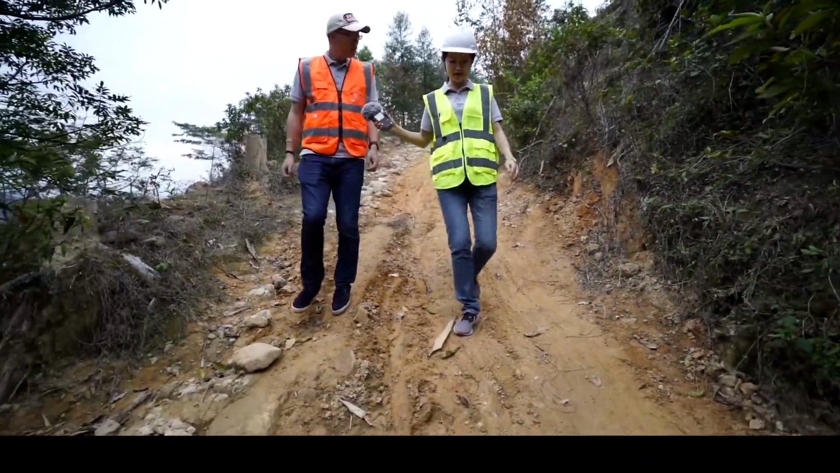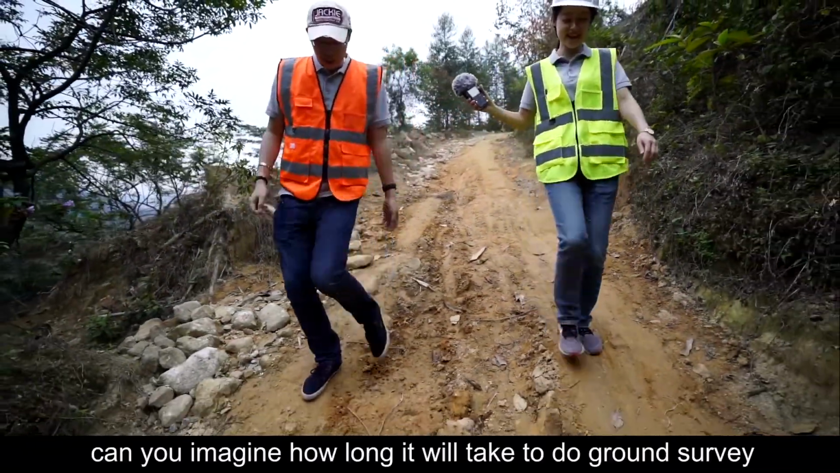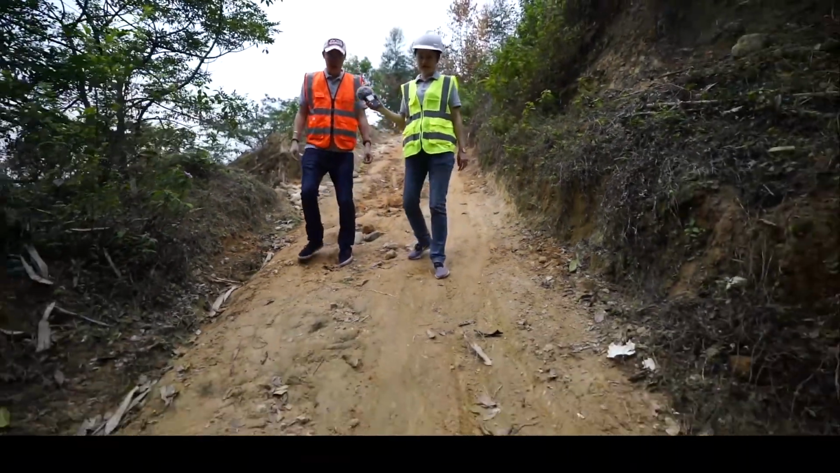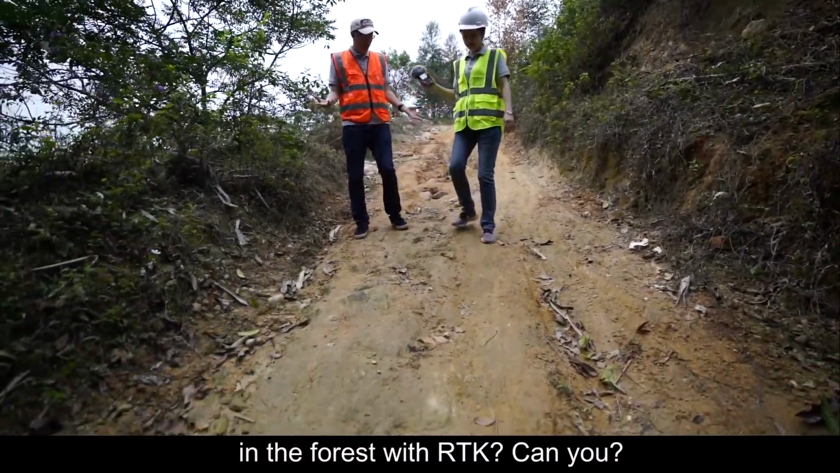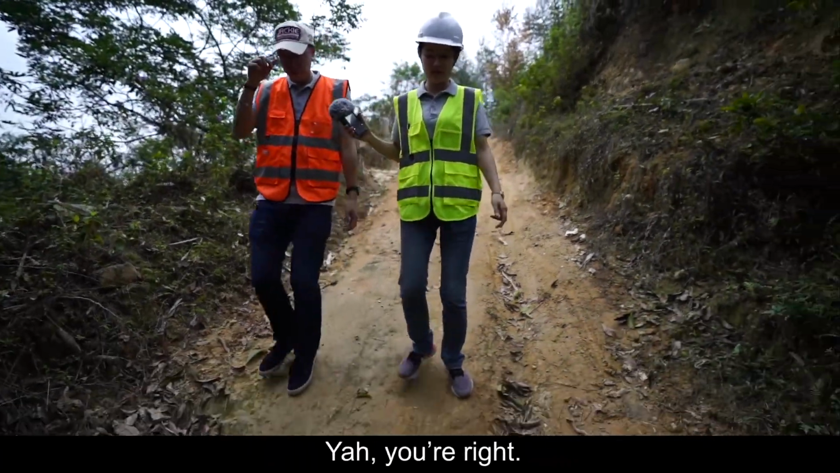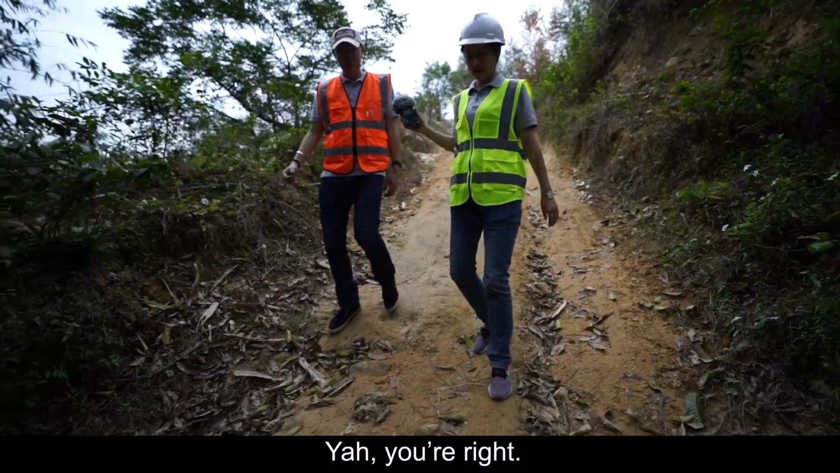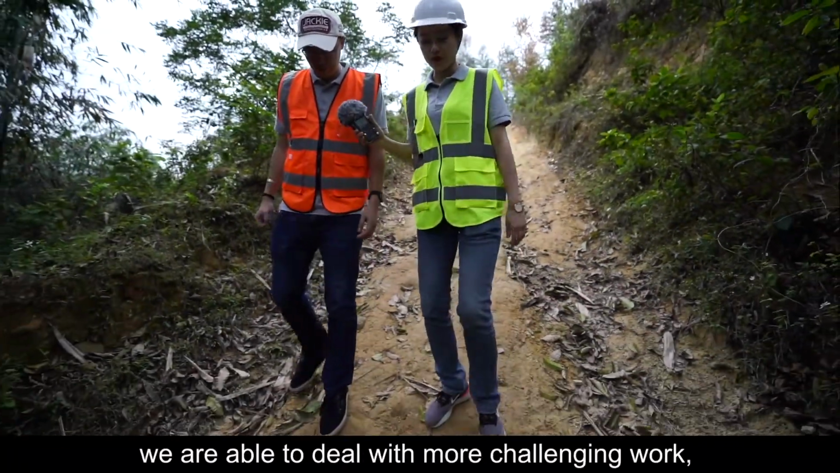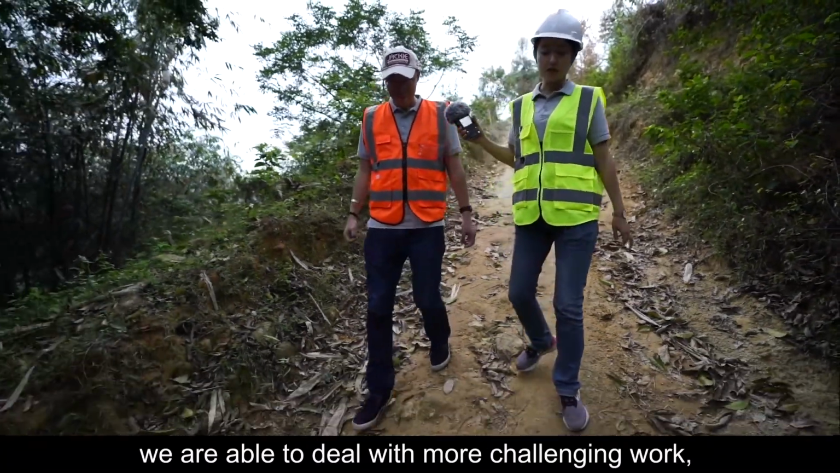Can you imagine how long it will take to do ground survey in the forest with RTK? Much longer, I'm sure. With LiDAR assistance, we are able to deal with more challenging work.